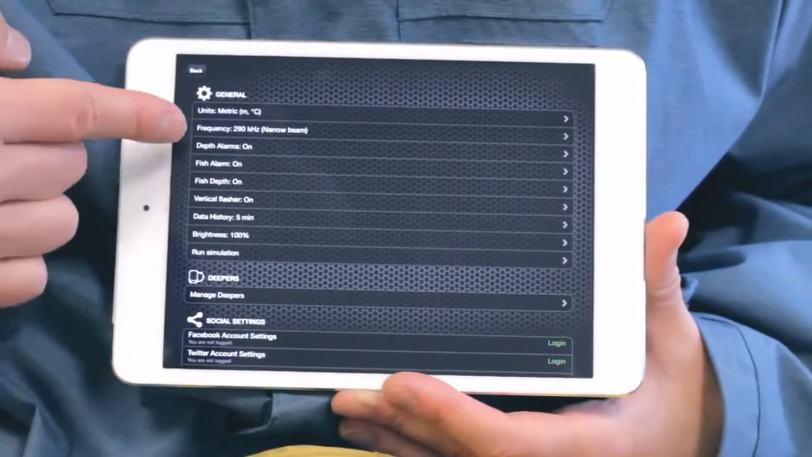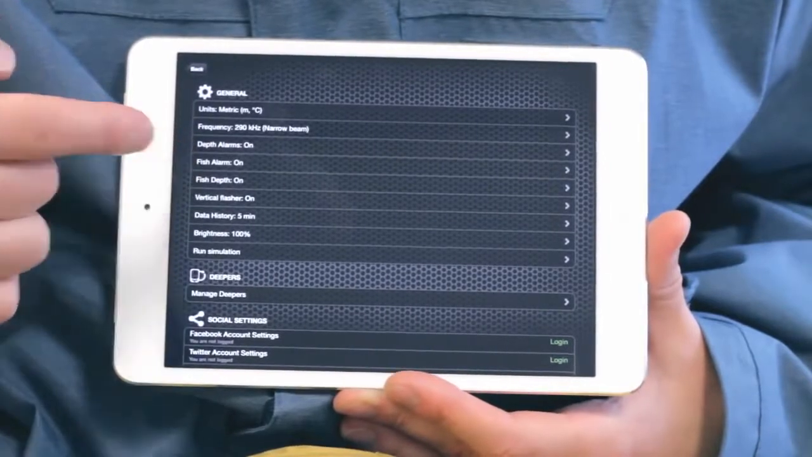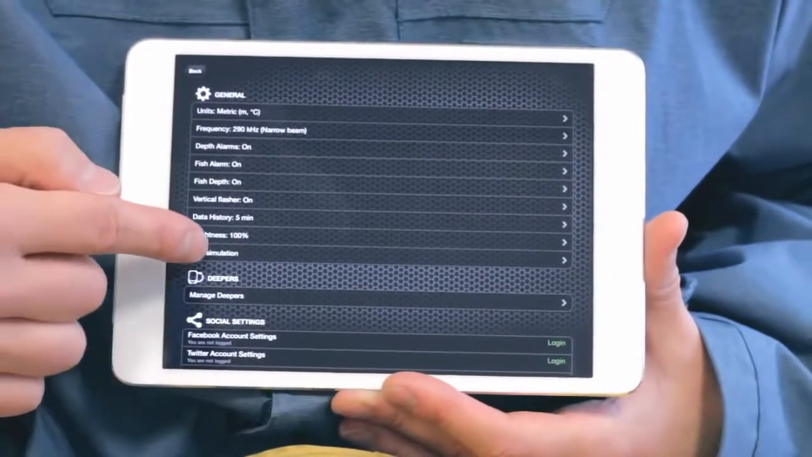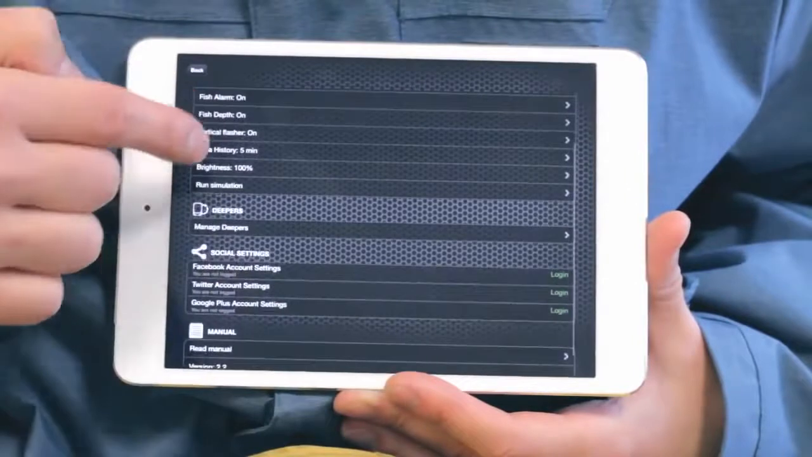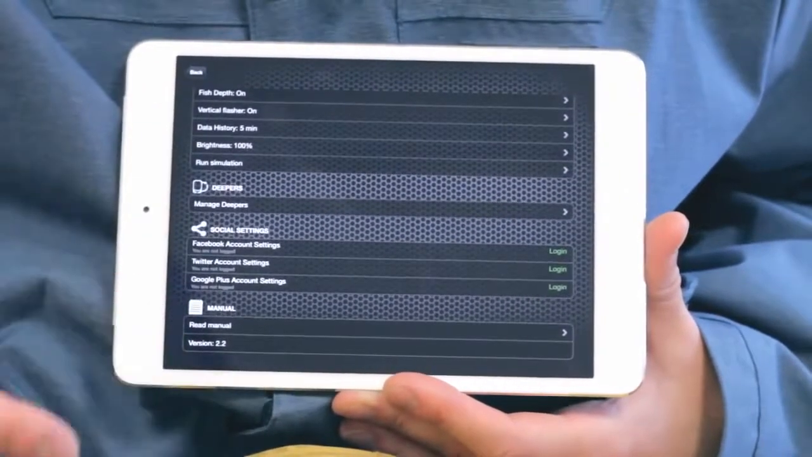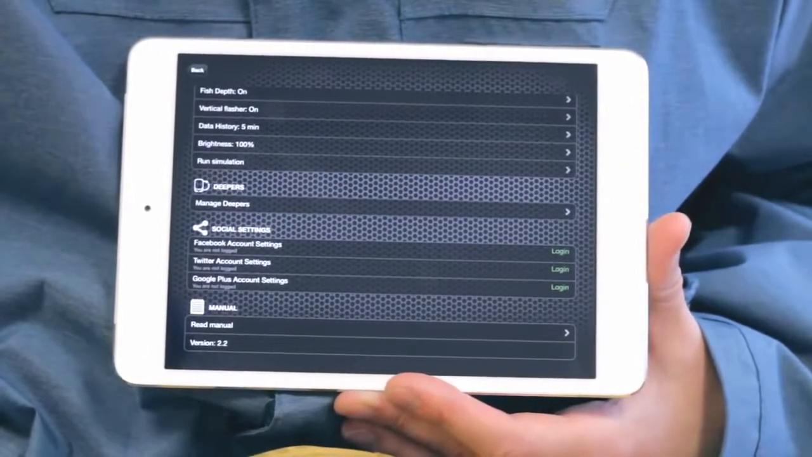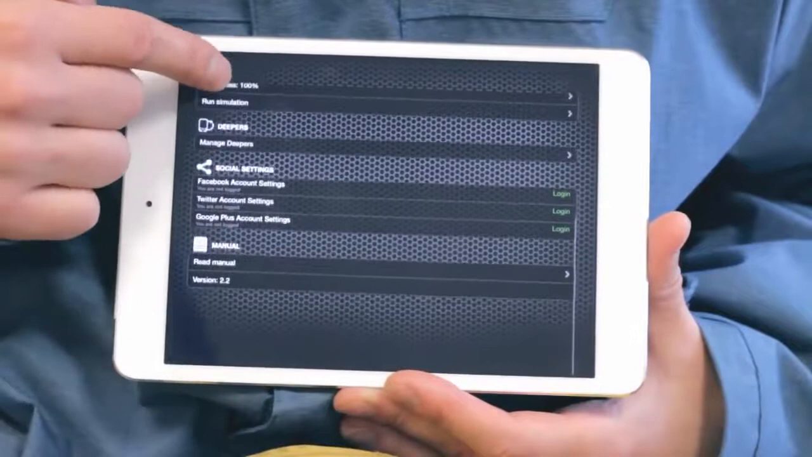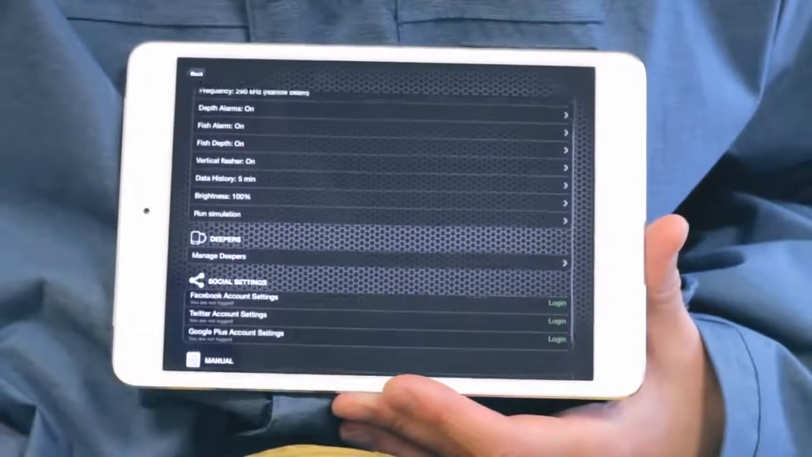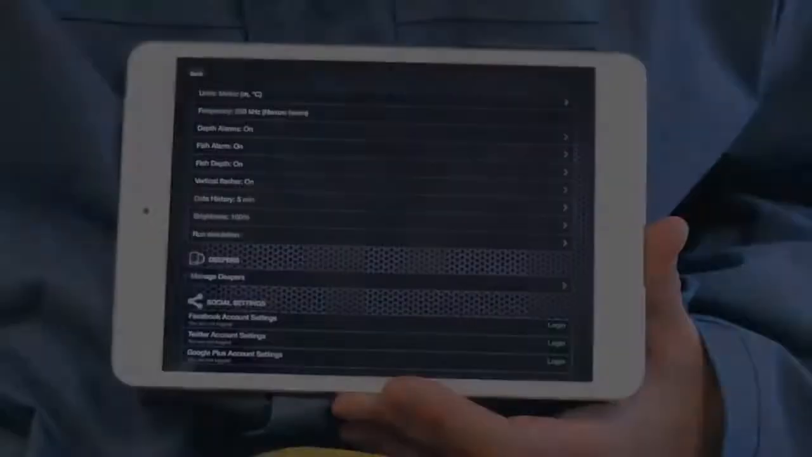You can change units, sonar frequencies, turn on or off alarms for fish IDs and depth warnings. You can run simulation mode from there and connect or disconnect any Deepers. Refer to the user manual if you need further explanations about any functions. The backup function, Android only, lets you export your photos, entries, and comments straight to Google Drive, so if you switch phones or it gets lost, you'll not lose all of your data.